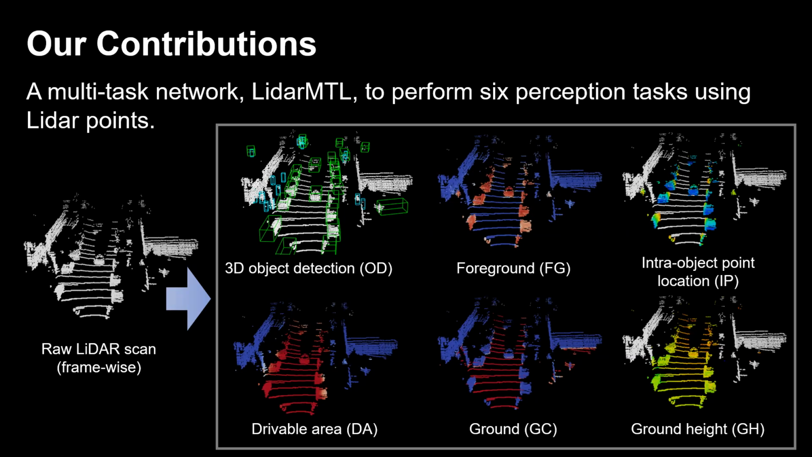Here, objects are detected with class labels and 3D bounding boxes. The associated LiDAR points to objects are classified as foreground, and their relative locations to object centroids are regressed, which we call intra-object point location. In addition, the network predicts road information with point-wise drivable area classification, ground area classification, as well as ground height regression.